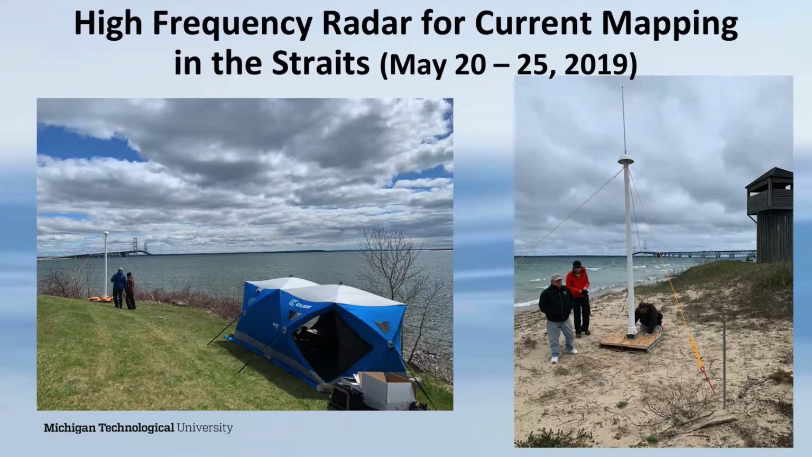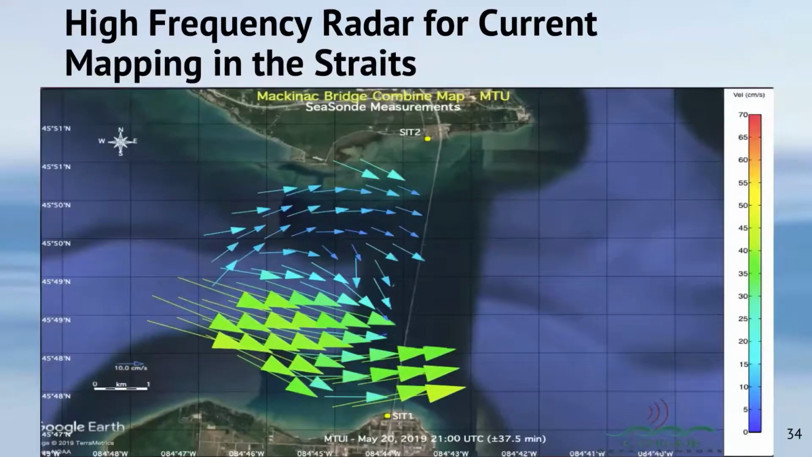We have bore-sighted each of these antennas so that they're pointing to the area of most interest, which is directly over the Enbridge pipeline. Station one is located at the fort here, station two at Bridgeview Park, again, both on DNR land. Where those two beams intersect, one can determine the surface current velocity vector.